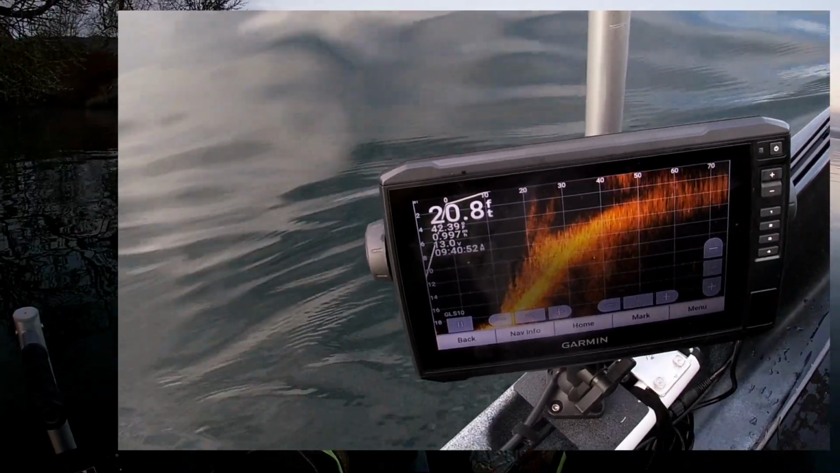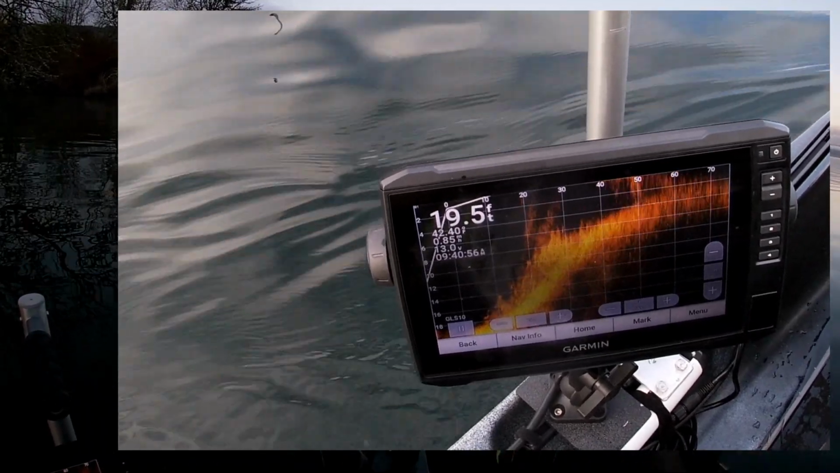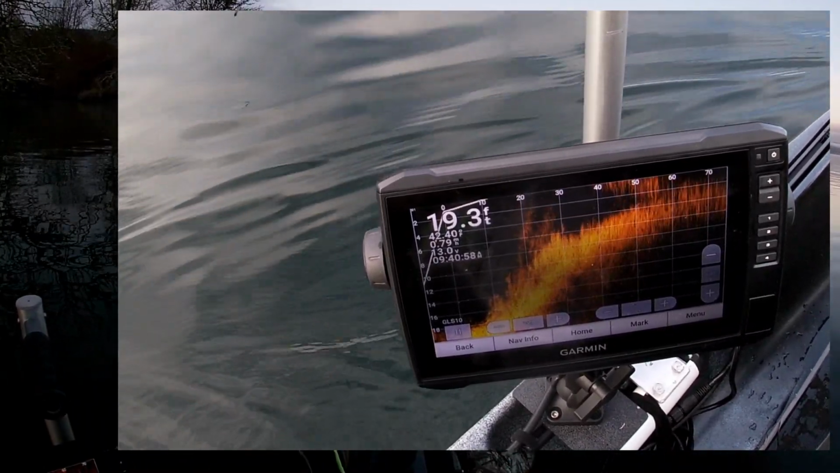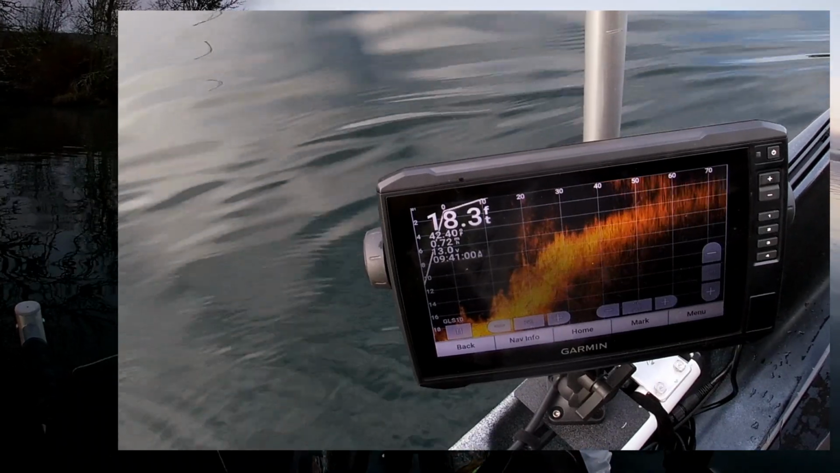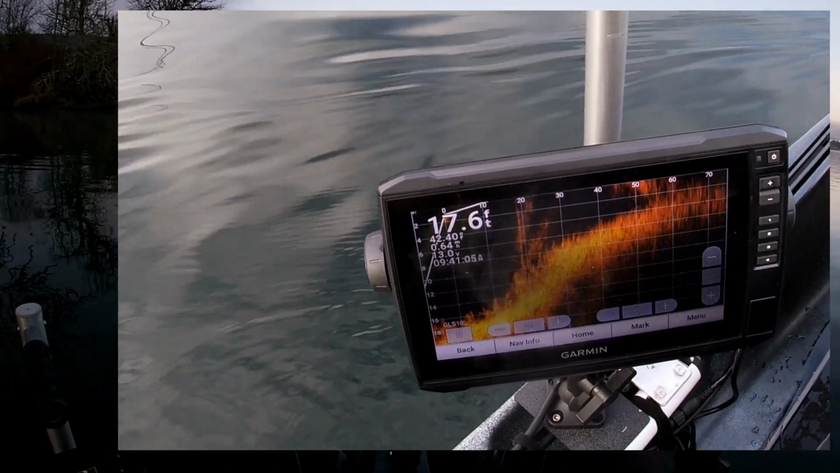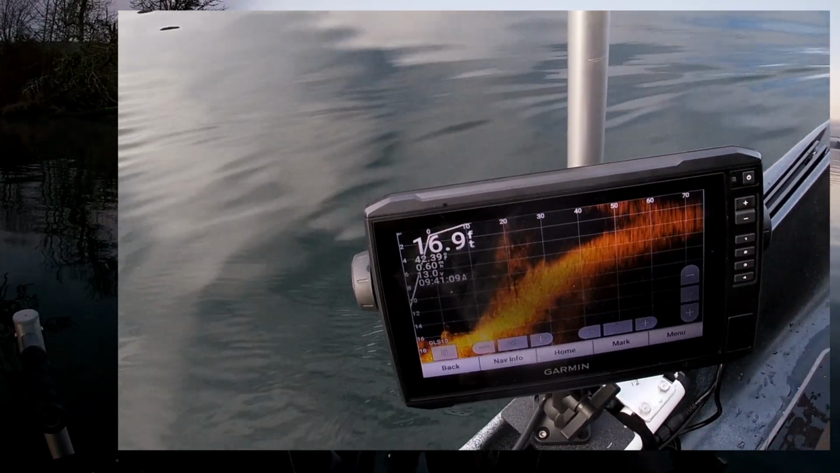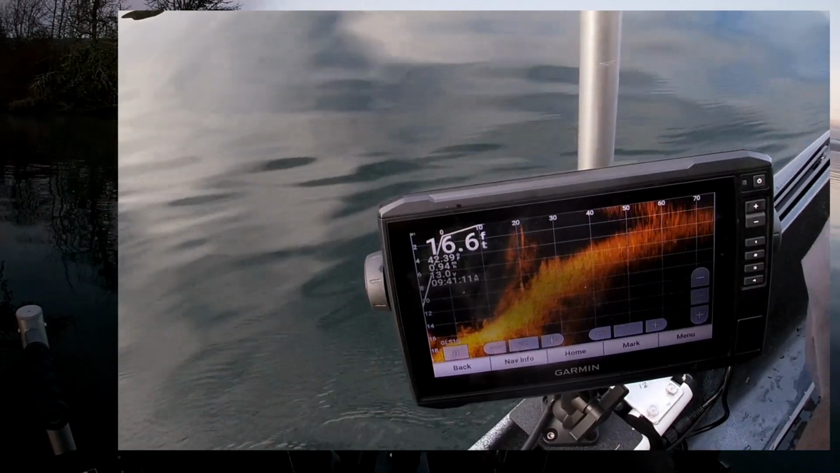So you could spend an awful lot of time fishing an area based on what you hear from people on the internet, that there's always fish shallow, that there's always resident fish that will stay in those shallows. And that simply isn't true on every body of water. So having a Live Scope really allows you to confirm whether or not where you're fishing is going to be productive.